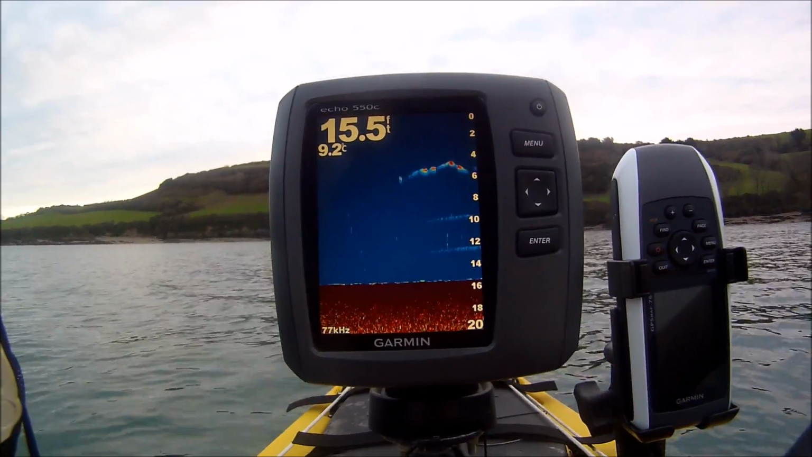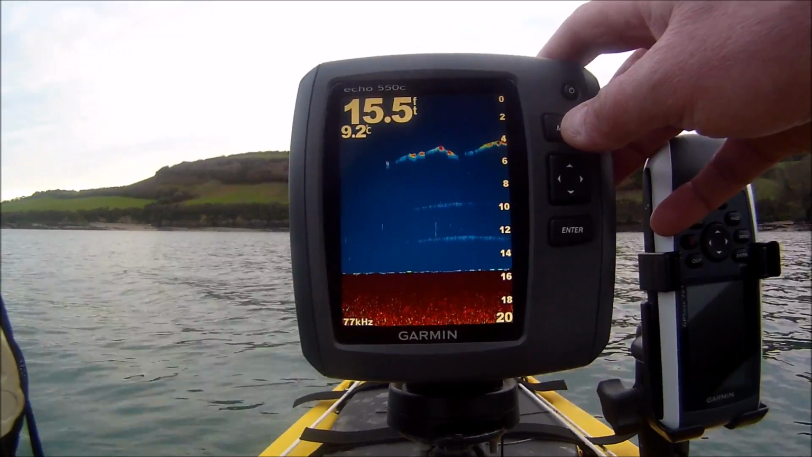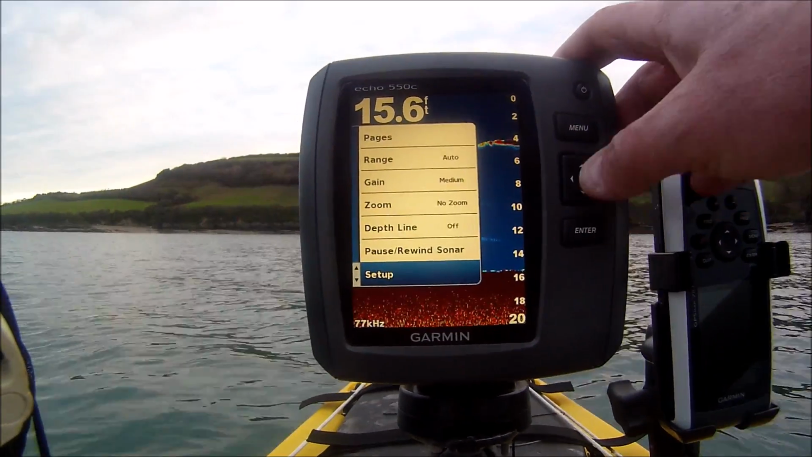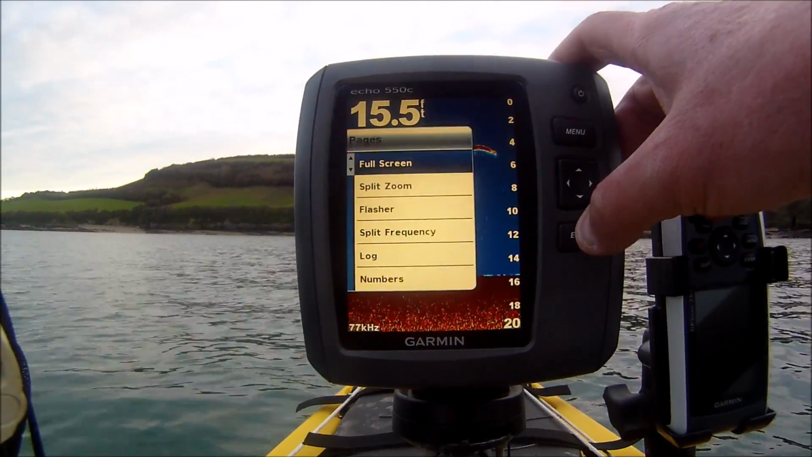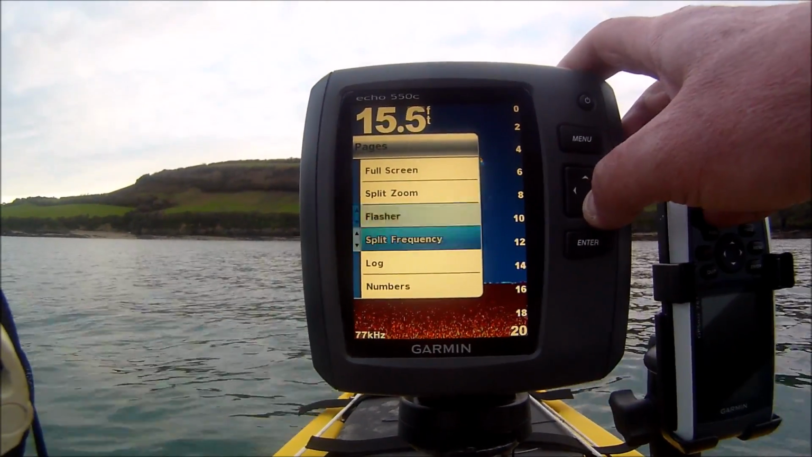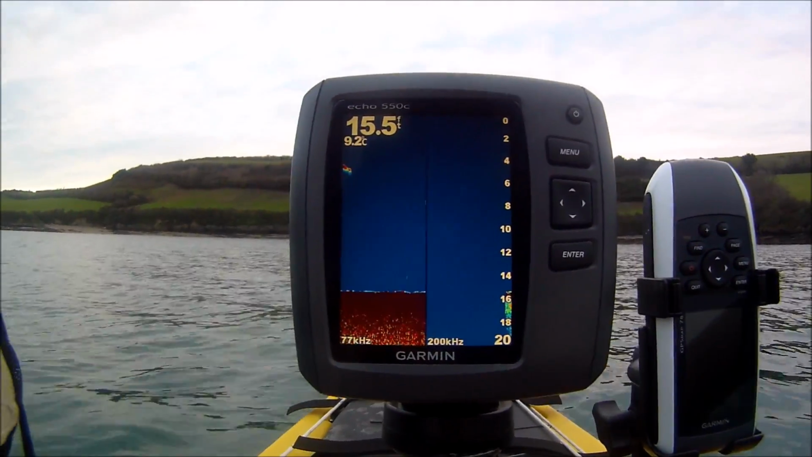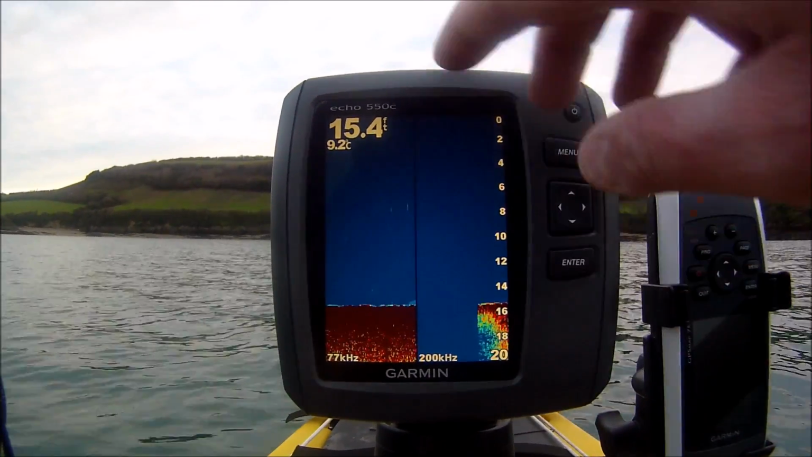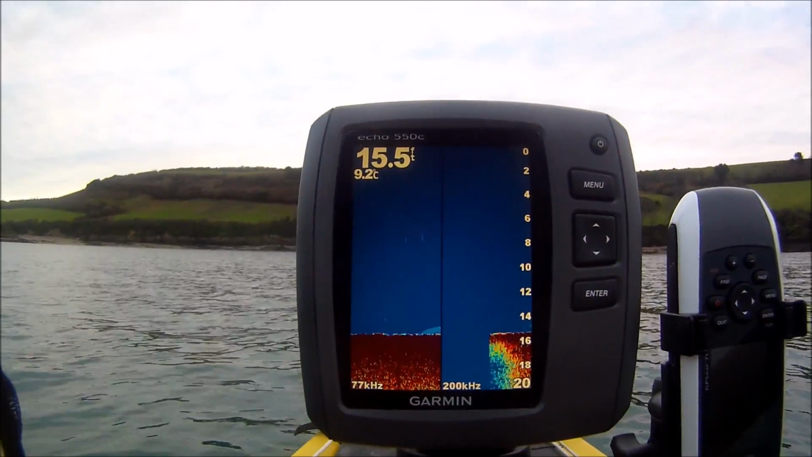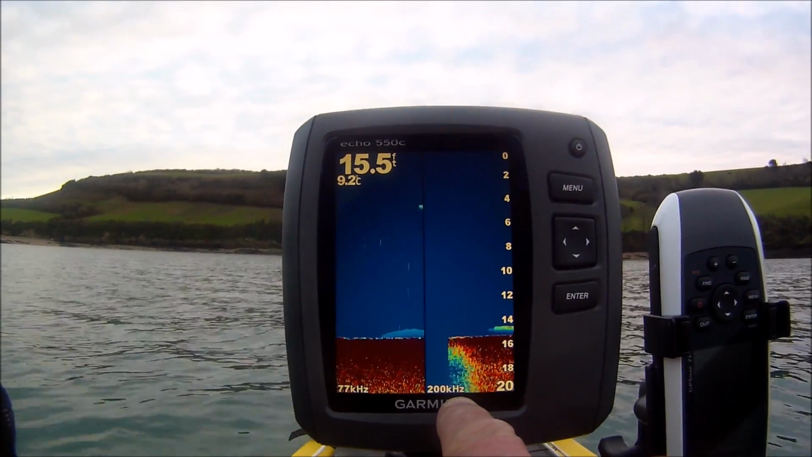So to have split frequency, again, it's different for different fish finders, but usually it's going to the menu, and on this fish finder into the pages, and then I scroll down and I've got the choice there of split frequency. And if you notice there, the screen is split straight in half by this line here, and we've got 77 kilohertz on the left and 200 kilohertz on the right.